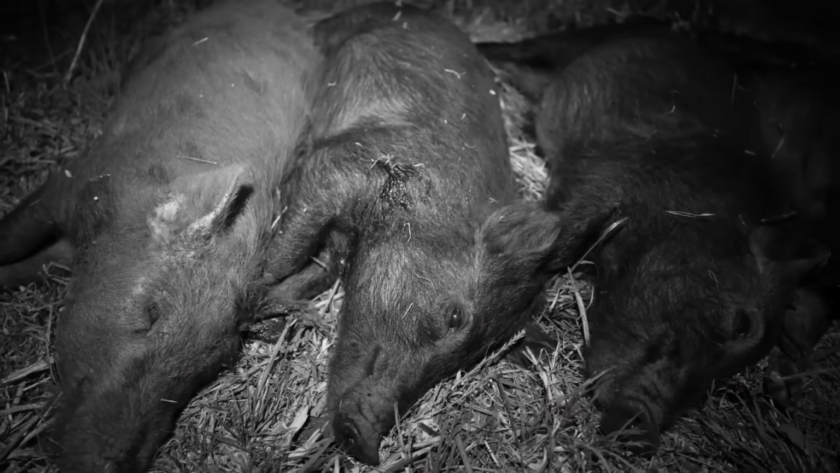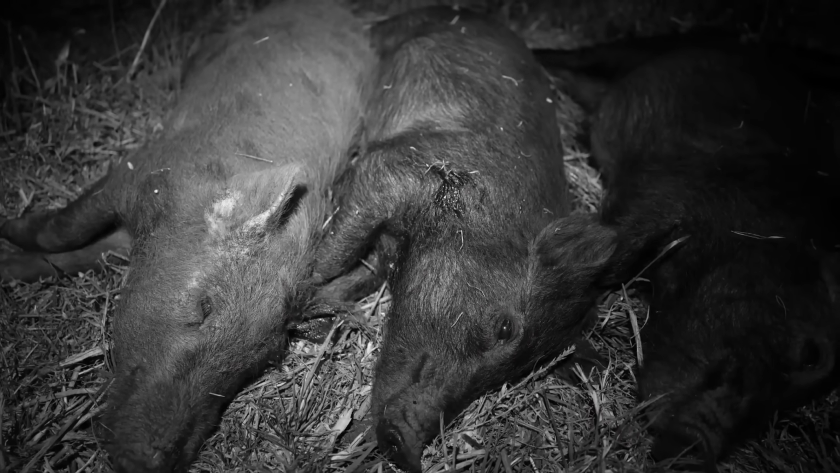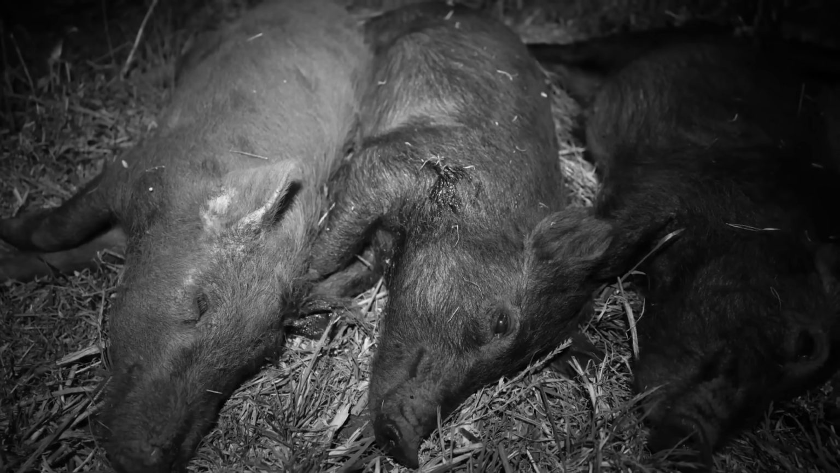Four from four out of that group of pigs. I did think I was going to have to give this one here a finisher. It's amazing how resilient they are. You can see the impact there, just forward of the shoulder. Came out through the neck on the other side.